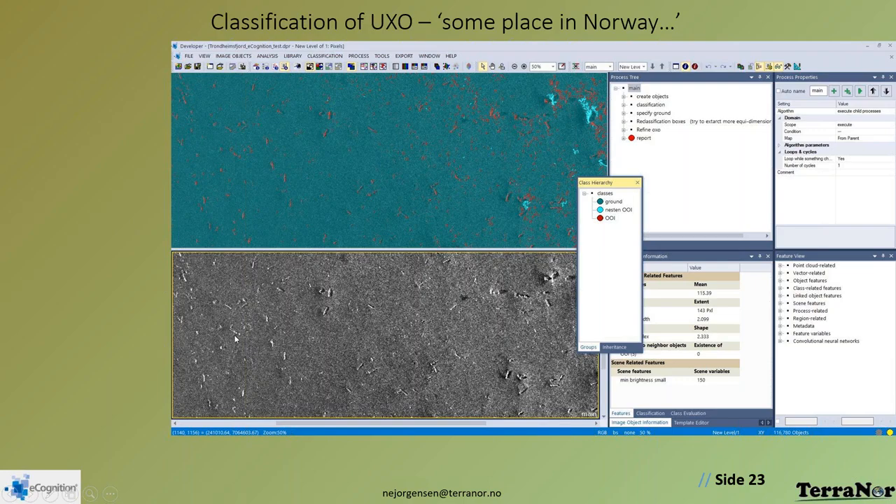Of course, there's not much you can see from it, but it is classified, and it's very obvious they are UXOs, and not rocks or something else, because there is so much higher reflection on them. And there are things that are almost UXOs, but because of the size, we say they're not. So it's a simple way to find the UXOs.